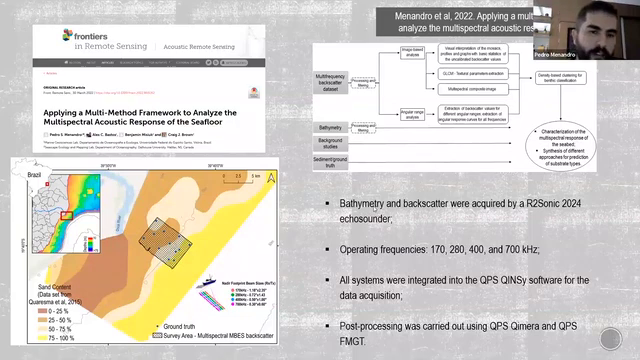And here is the study area. It's in southeast Brazil, in the state of Espírito Santo, close to the Doce River mouth. So it's a predominantly muddy region, at depths between 30 and 55 meters.